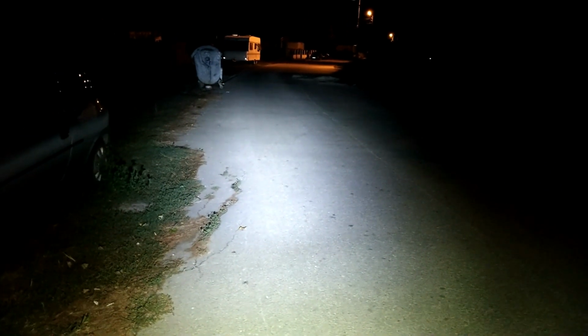So now I'm gonna show you how it's gonna light up the road. So this is 2 beam. This is a single in the middle. This is all 3, blinking and off. So now I'm going to show you the different modes on the tail light.